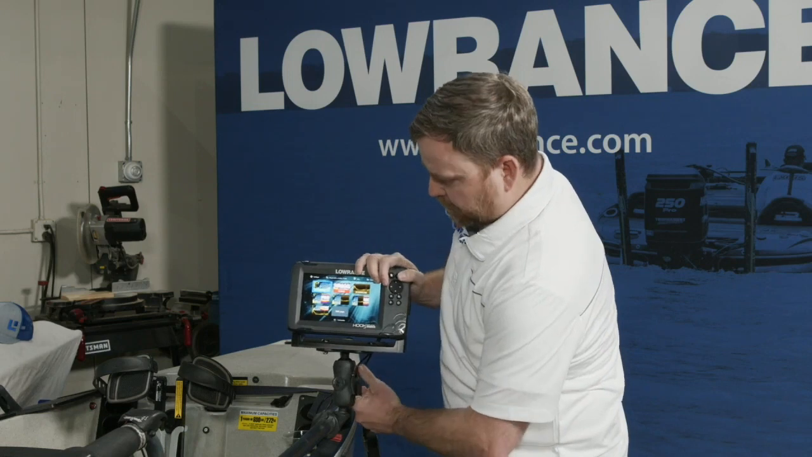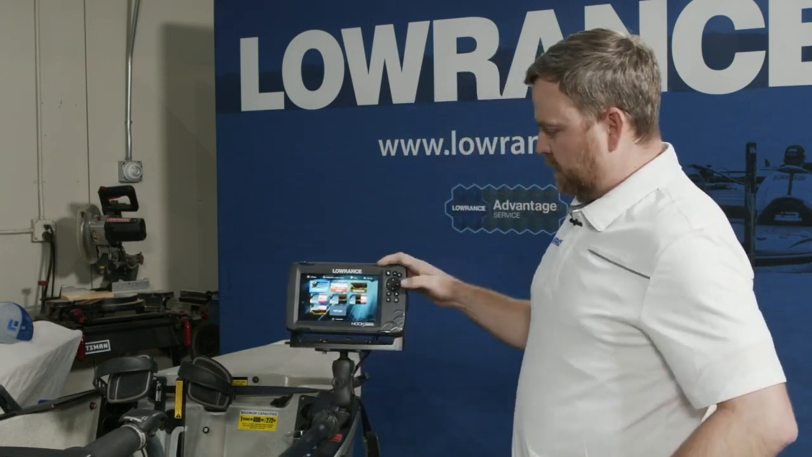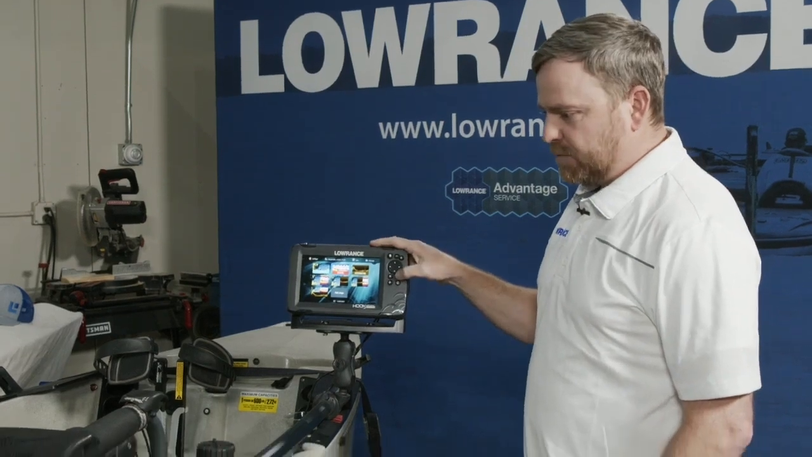I got a comment that popped up on my computer to show you guys another sonar feature real quick, so I'm going to shift gears back to that just a little bit before we move on.